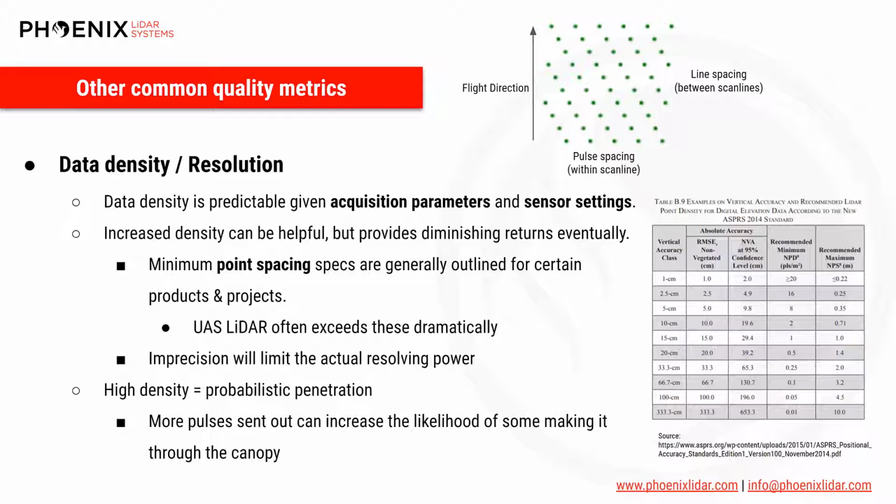It's actually pretty similar to a discussion about megapixels versus resolving power of a camera array. So just because a scanner can measure 1,000 points in a square meter does not necessarily mean that you'll be able to measure 1 centimeter sized features.